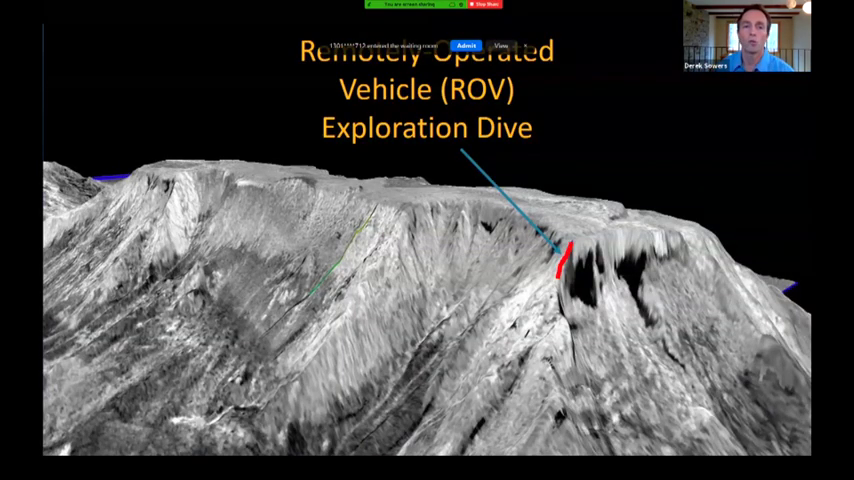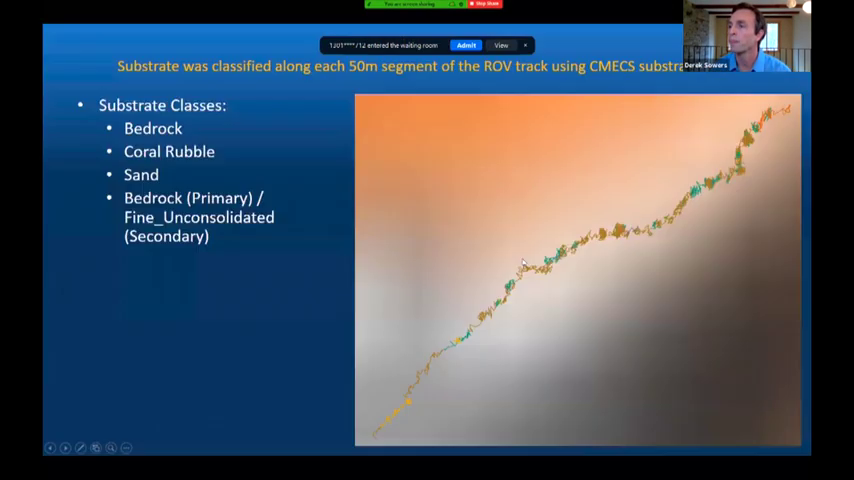This image shows a remotely operated vehicle dive that we did on the site. It's up on a high ridge of the seamount. The ROV dive data was carefully analyzed and annotated to characterize CMECS substrate and biotic components. This part of the work was completed by Dr. Jen Dykstra and Kristen Mello here at CCOM. We have these substrate classes that were delineated along 50-meter segments of the ROV track.